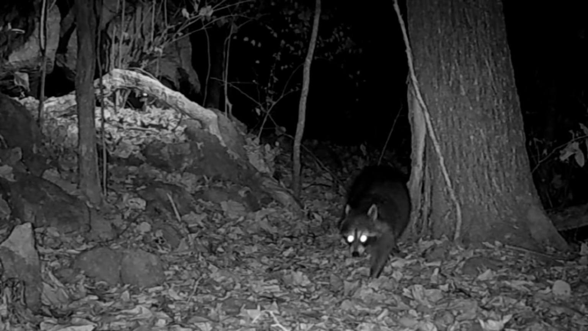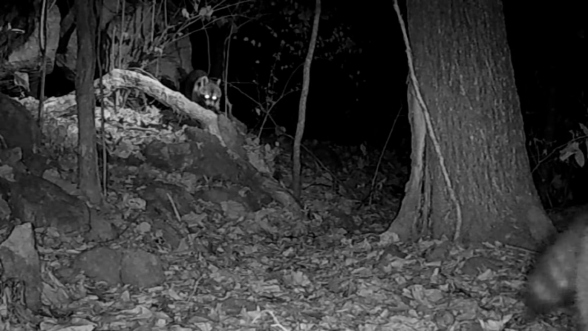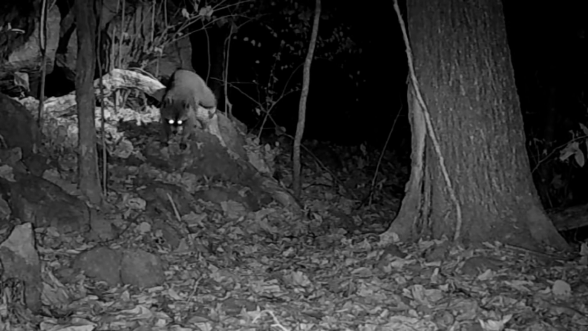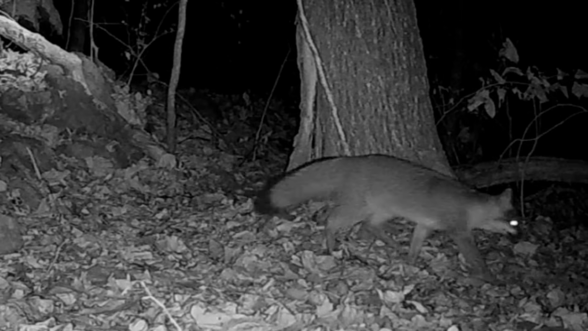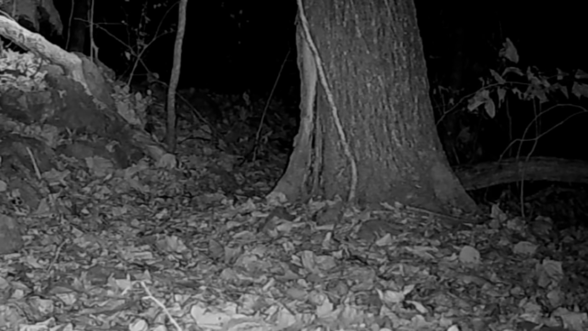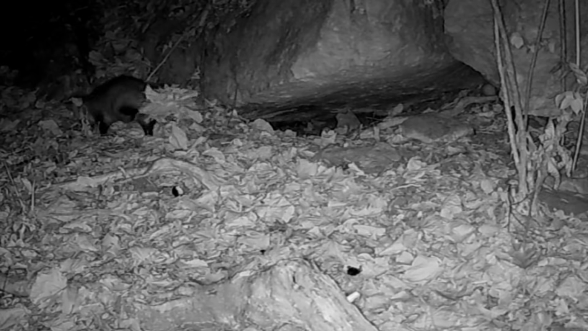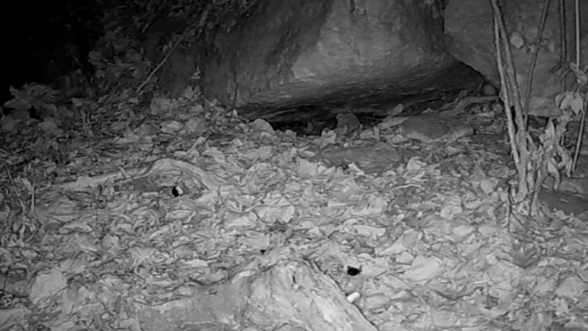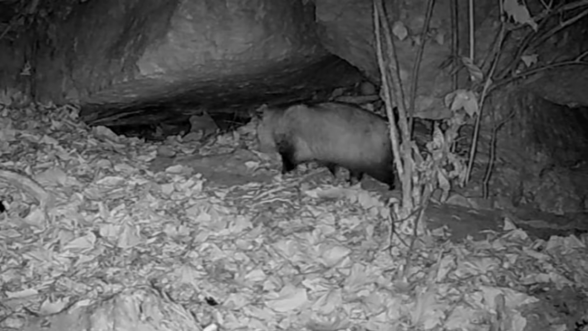Down below the motel, there's Mr. and Mrs. Rocky making their rounds. And there's old Fred. He just moved in. It's the only picture I caught of him this week. And up the motel, there's Willie carrying leaves. He's just packing them around. Taking to the den, I guess. And there's old Chubby.